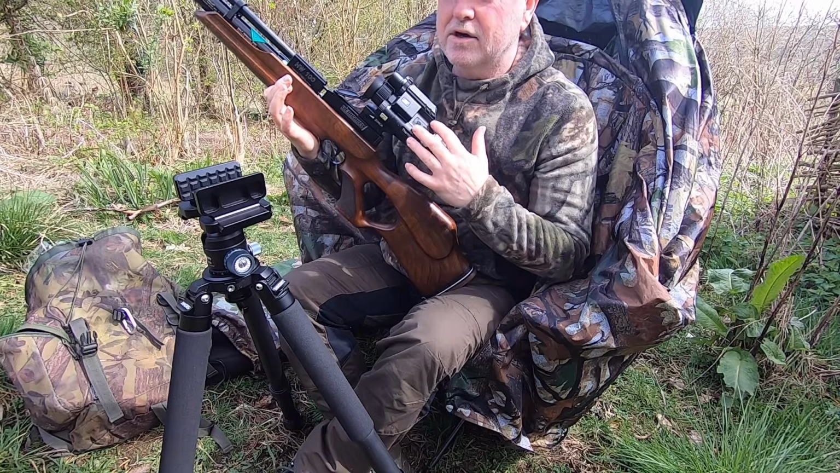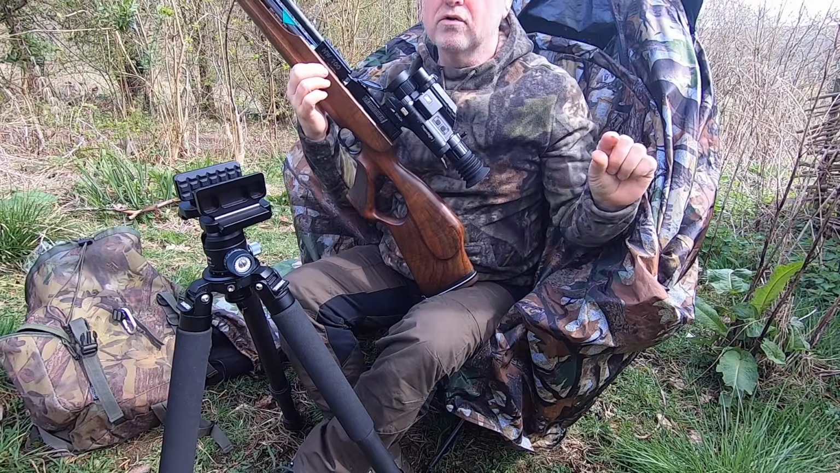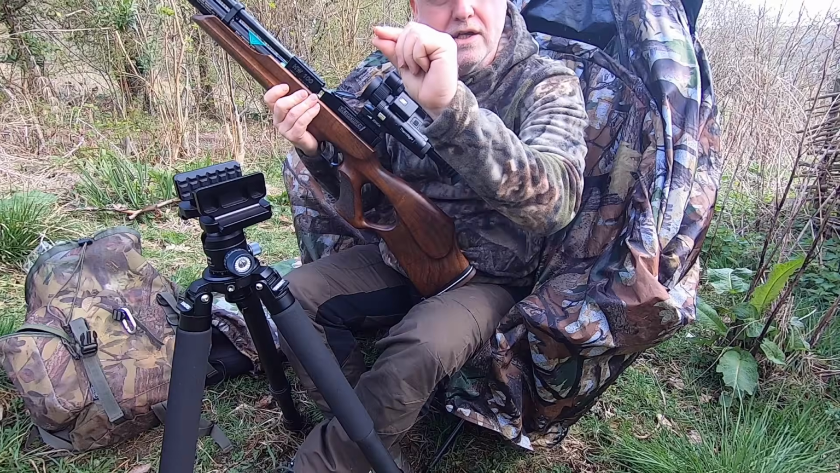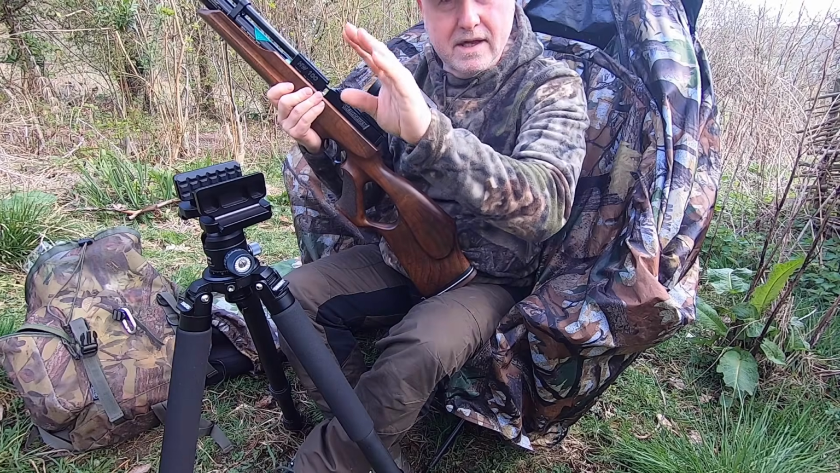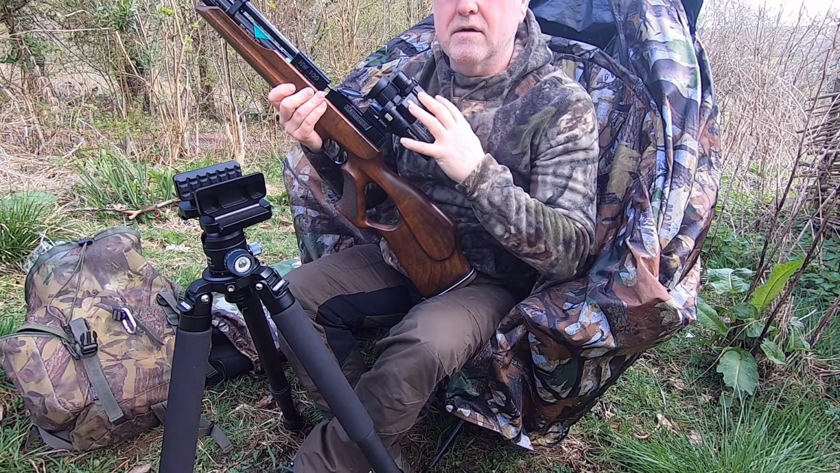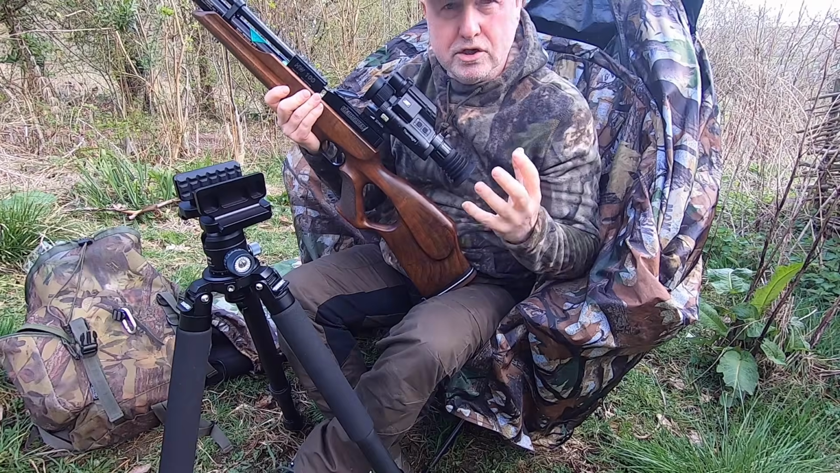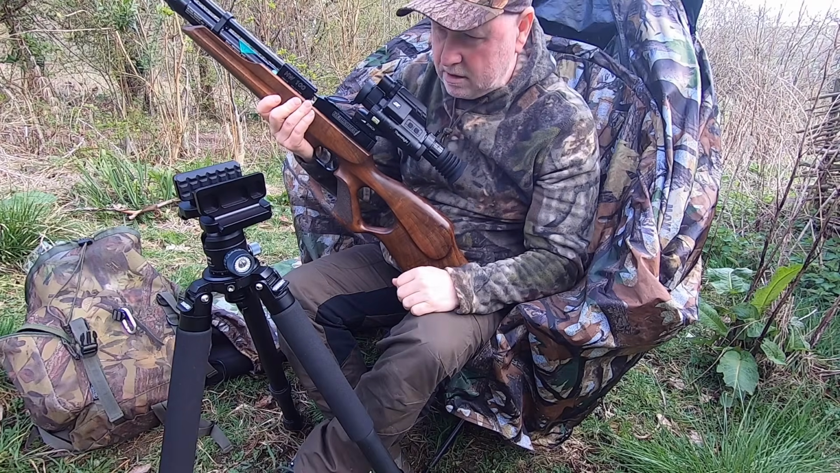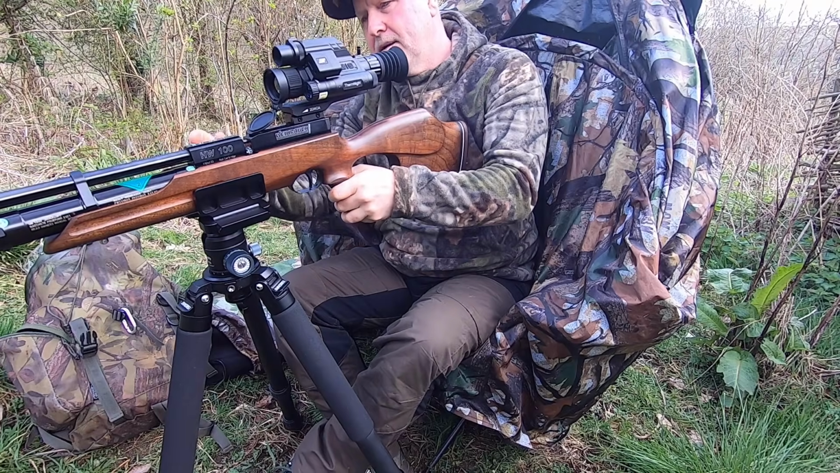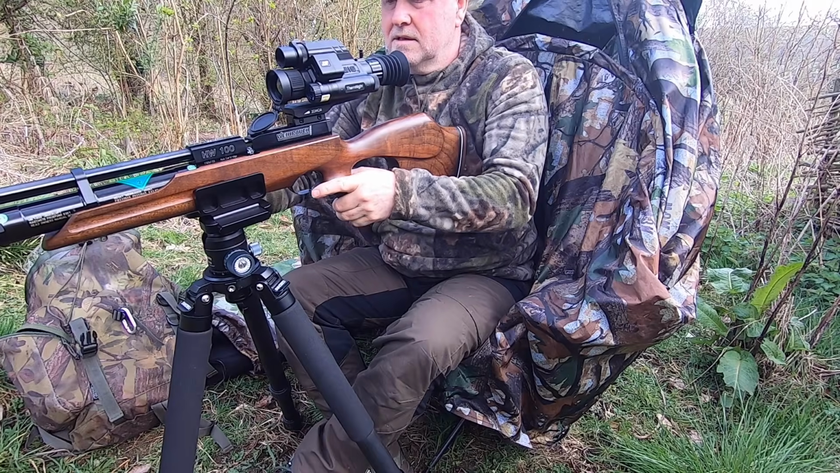I love that daytime recording, widescreen with the curved edges, the icons along the bottom, the laser rangefinder now. It puts the range and your holdover point and everything in the middle. It's just superb. The form and function of it, I just don't know how to explain how good it all works as a package. I'm super impressed with it, as you can probably tell. I can't wait to get out and use it again.